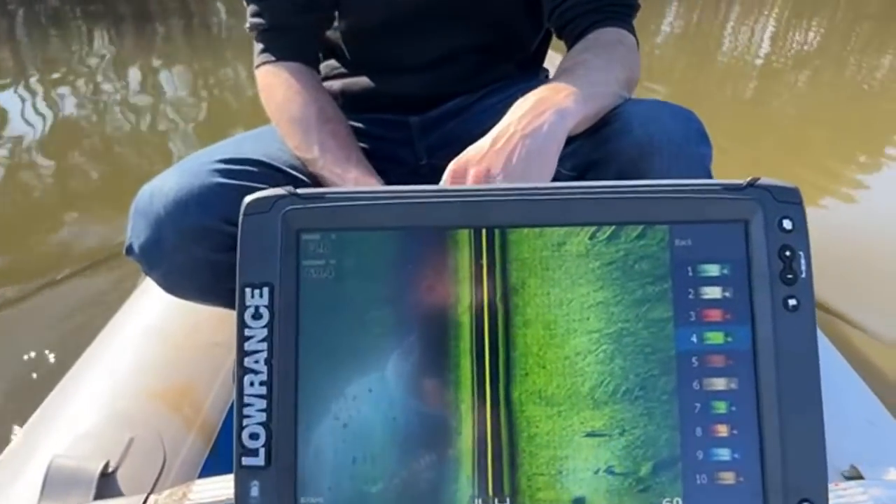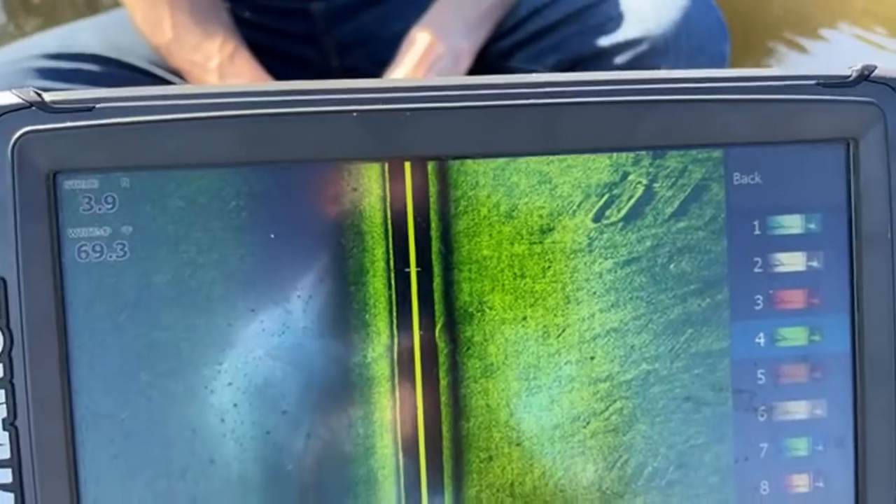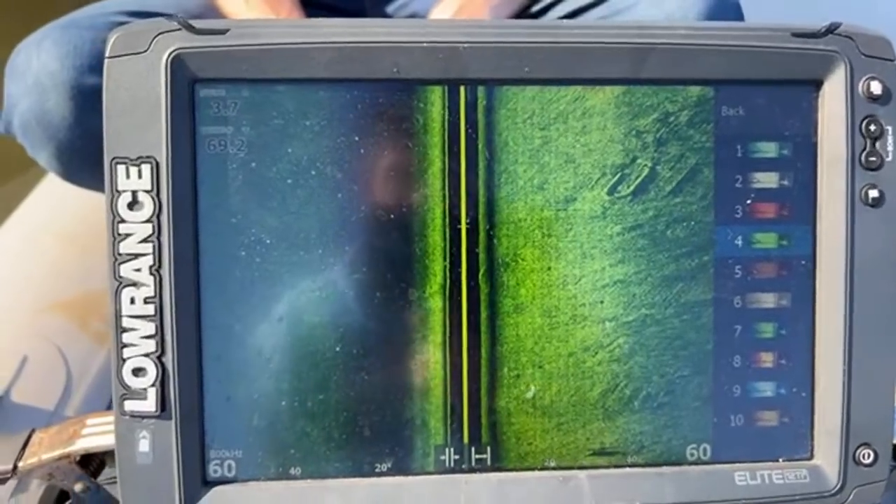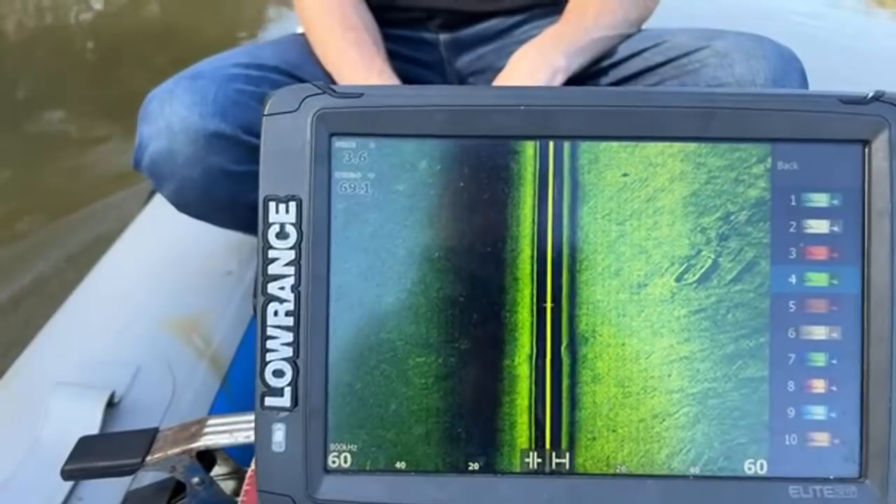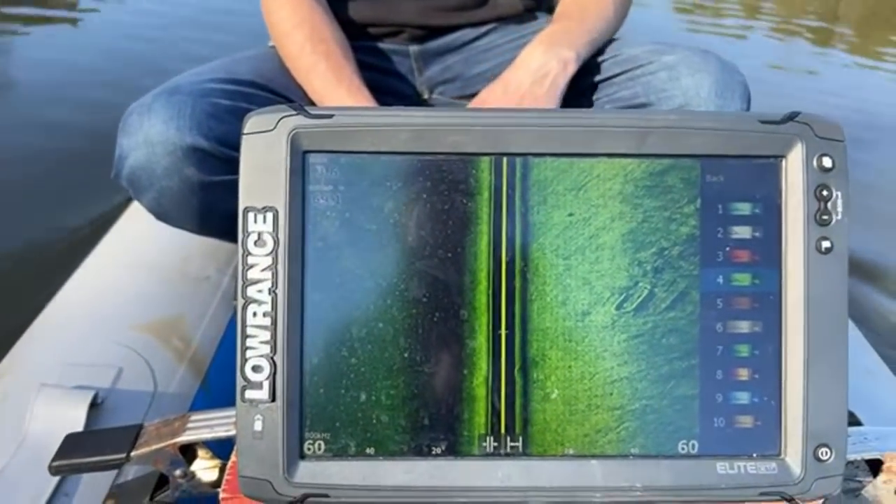Oh, what is that? Look at this, guys. What is that right there? Is that a sunken boat by chance or something? There's something in the water. Look at that. We are 3.6 feet out.